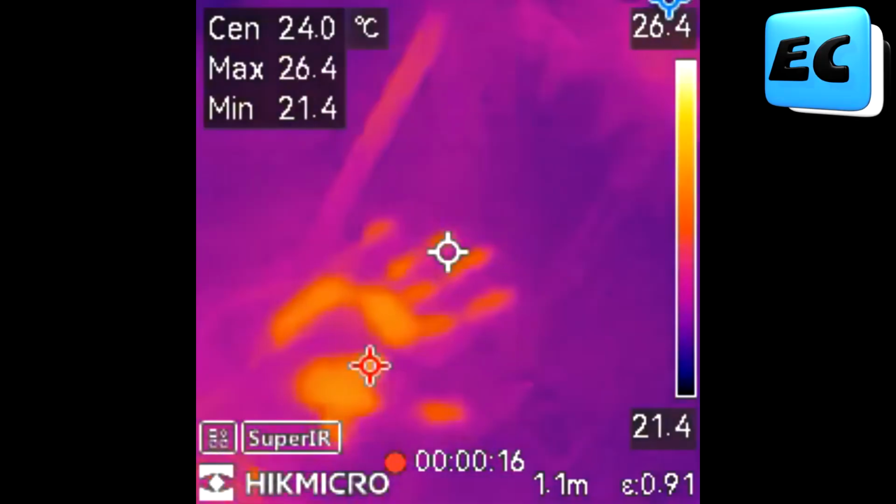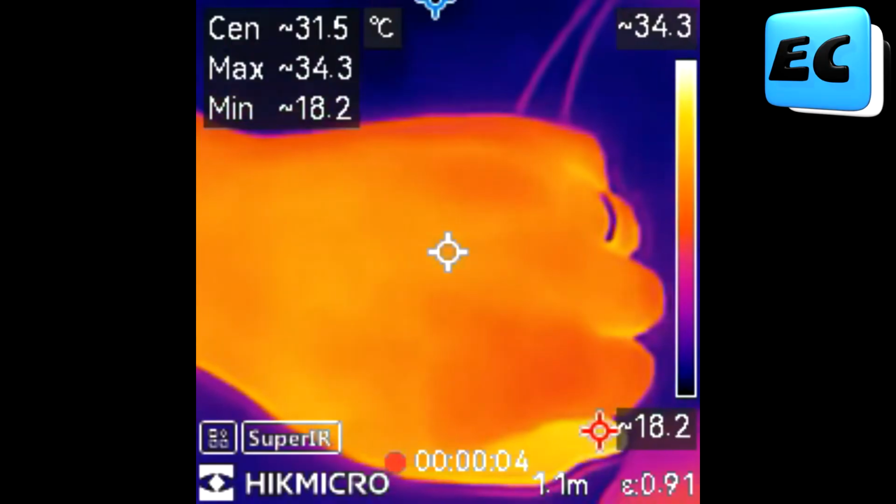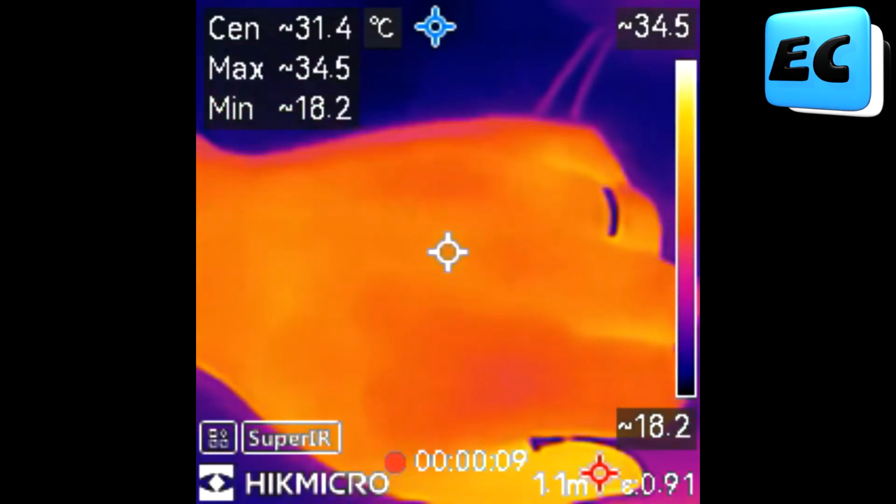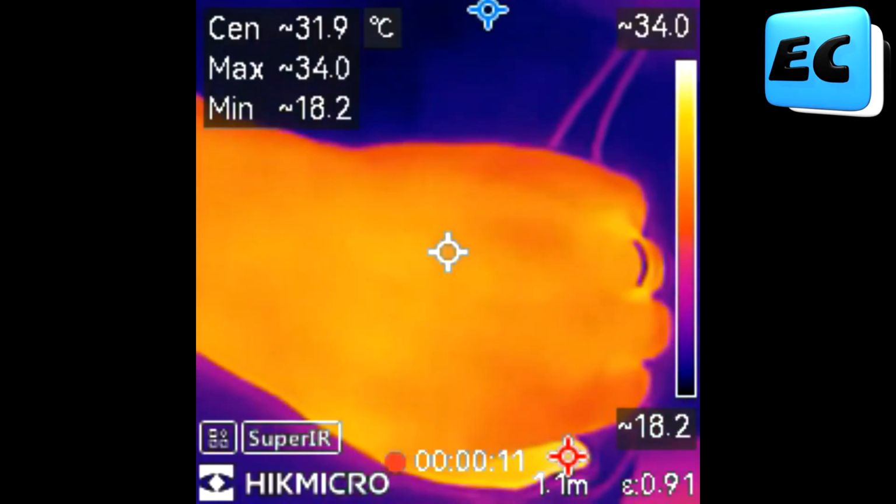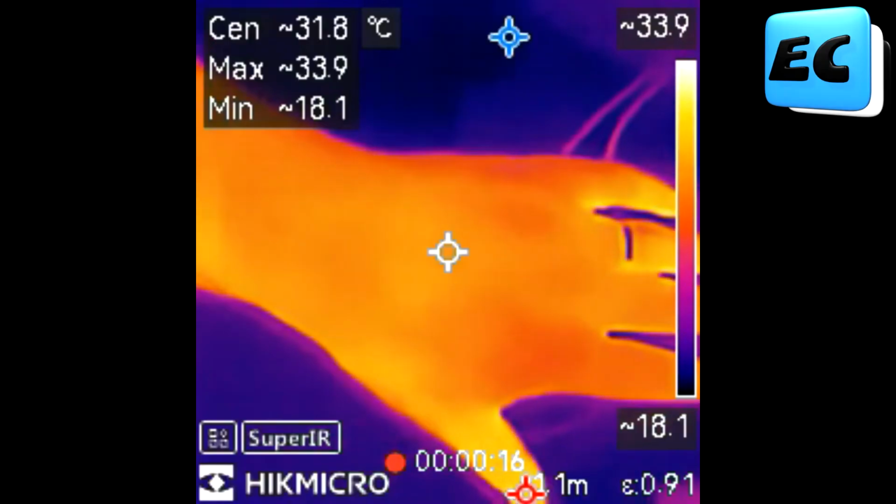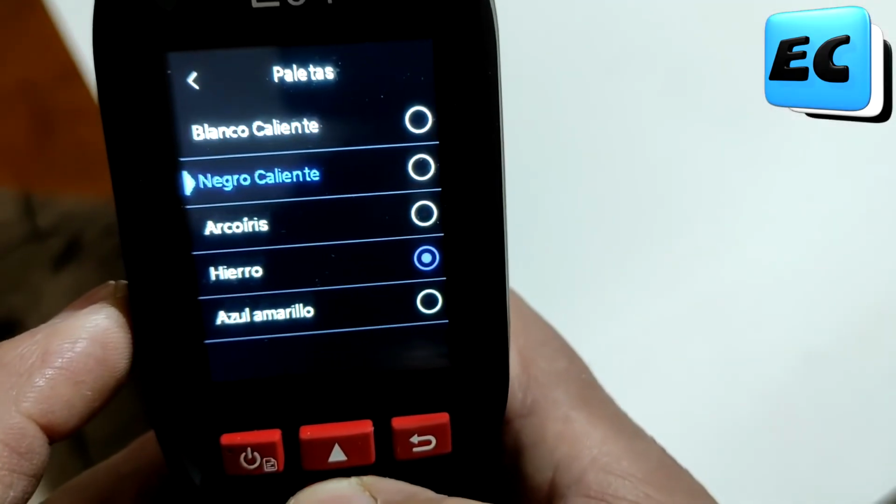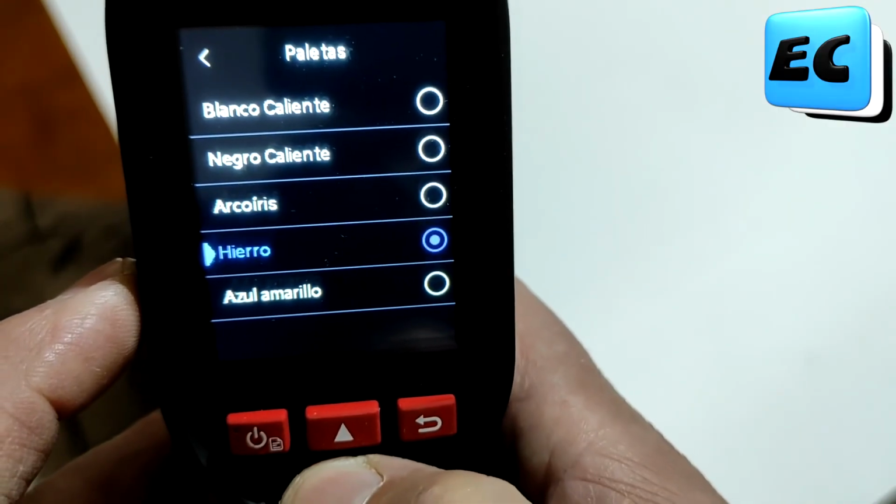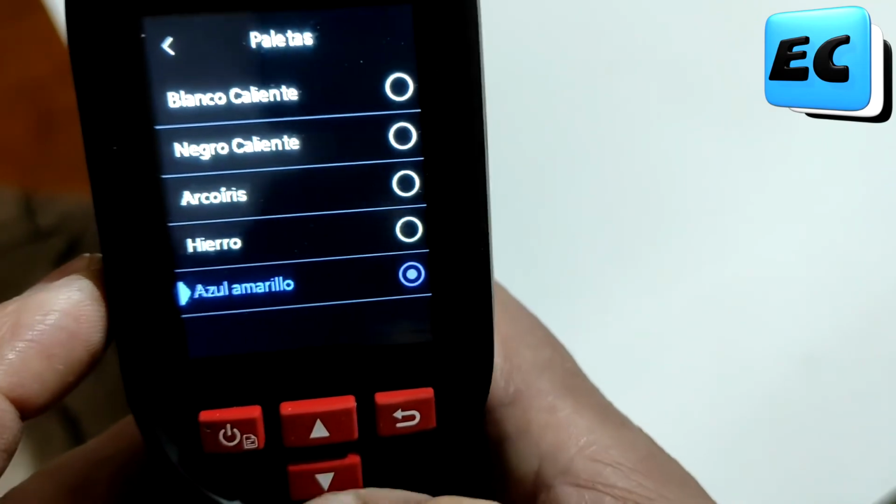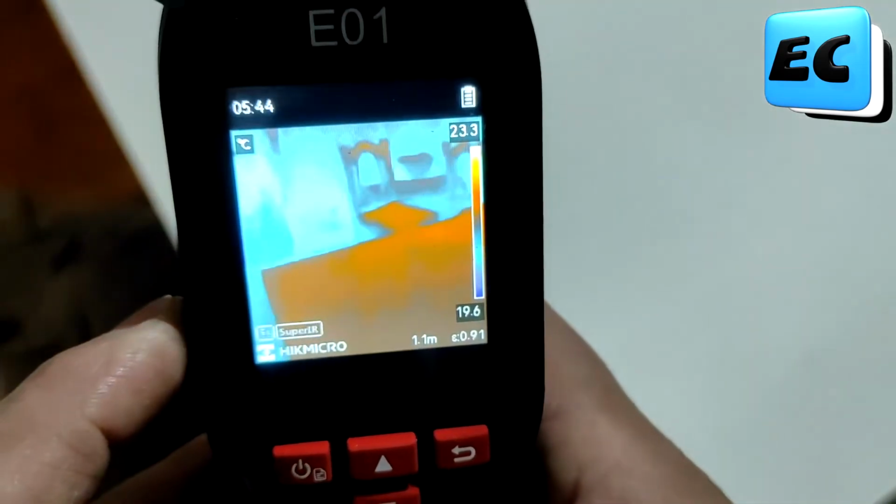It's also very interesting to see it on the body, in the veins, in the hands, right? How they show up like rivers where the blood is flowing. And it also detects inflamed areas. This camera comes with different color display palettes. Here in the menu, you can choose. The operation is very intuitive.